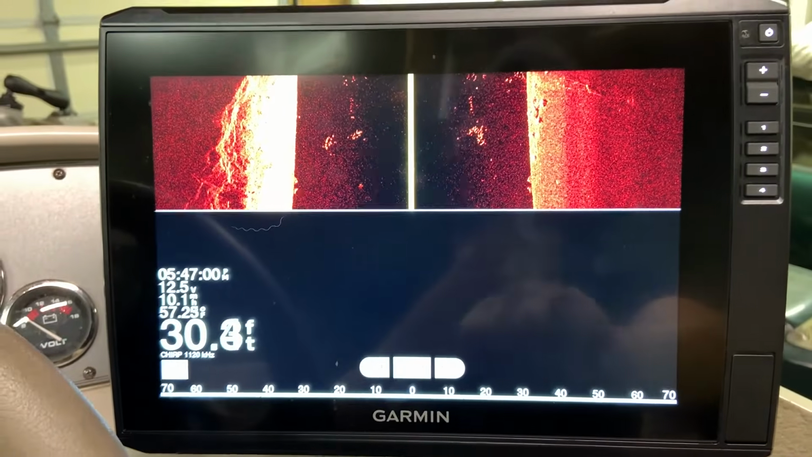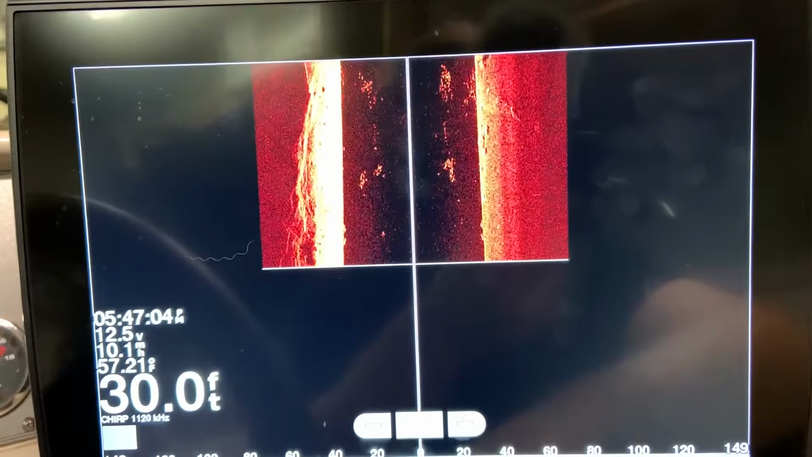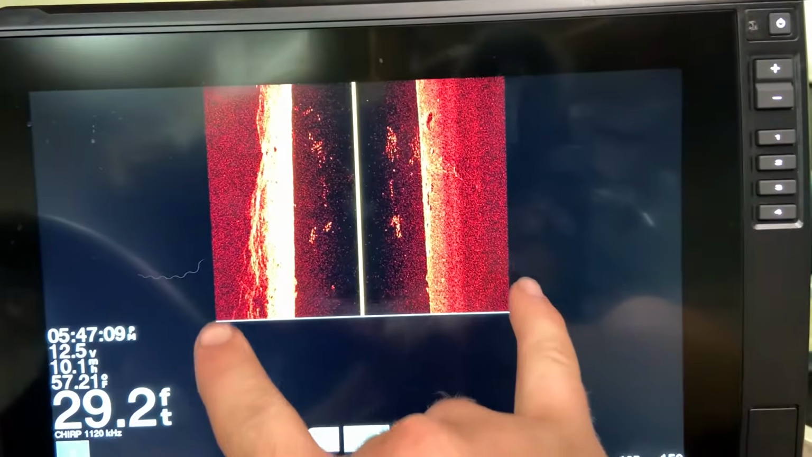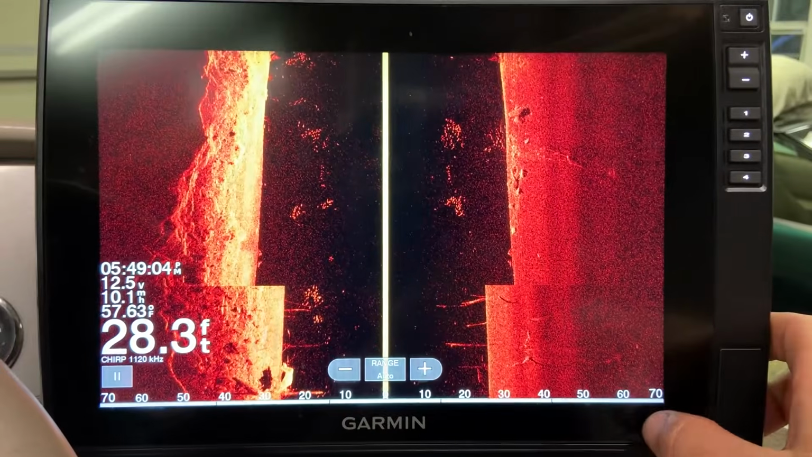Some of these features won't really work. As you can see, if I change my range to 150 foot, it is not going to load it because it was recorded in a certain range. Just a forewarning on that. Let's dive into these side imaging settings.